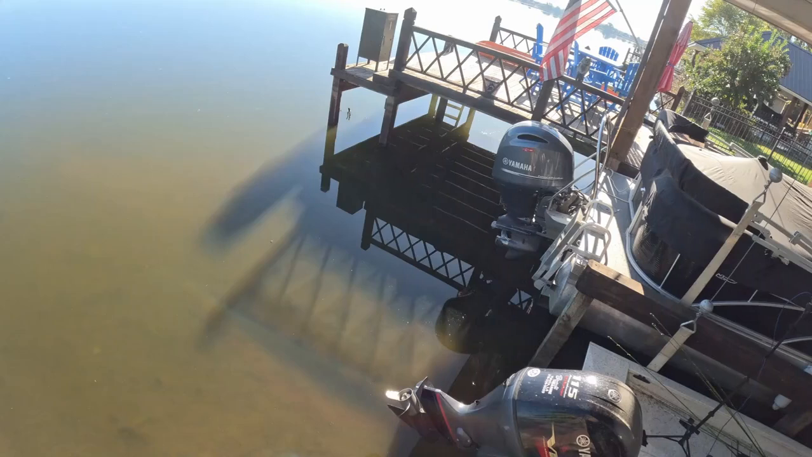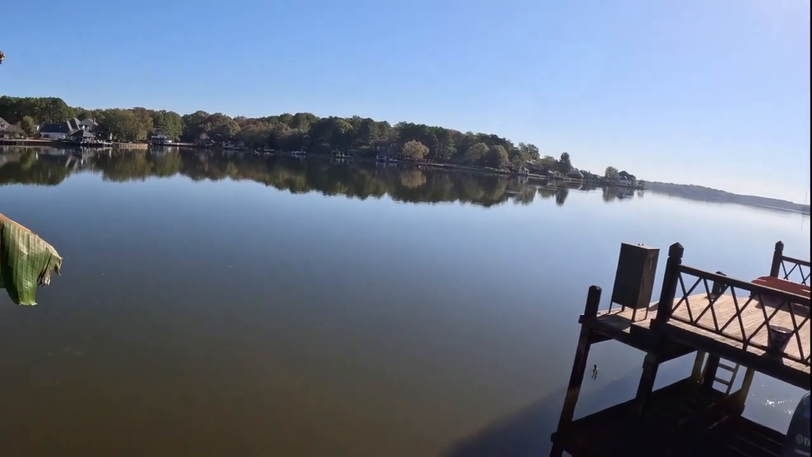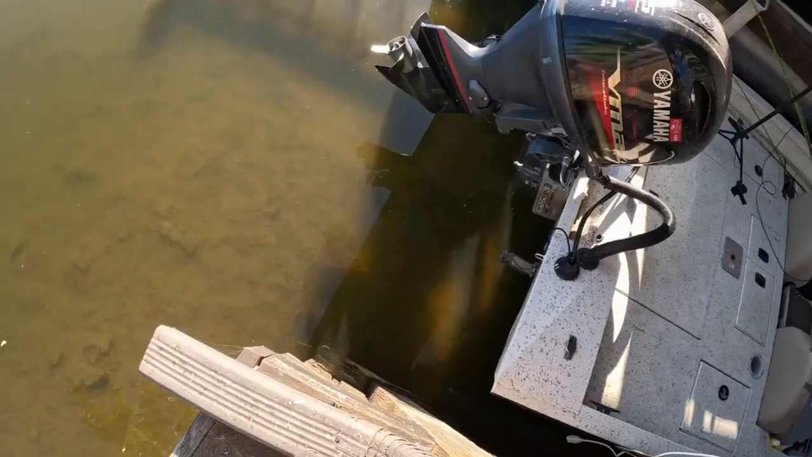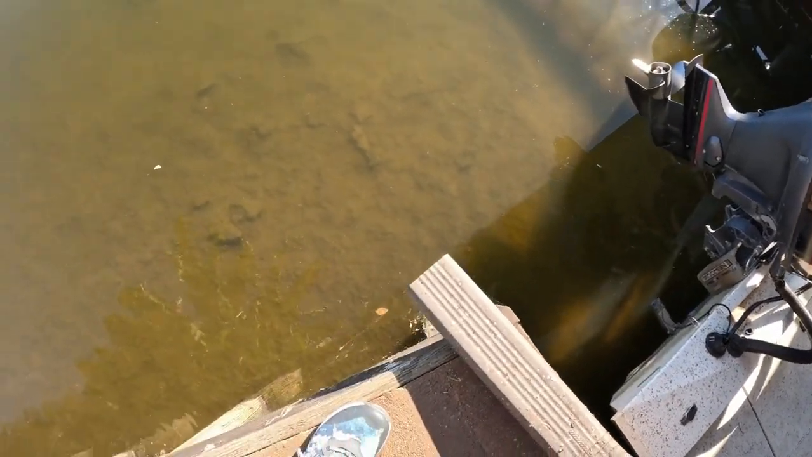So we got two issues. The first is today is a bluebird sky high pressure day. Usually means tough fishing. The second problem is the water's so low I can't get my boat out of the boat slip, so I gotta start digging.